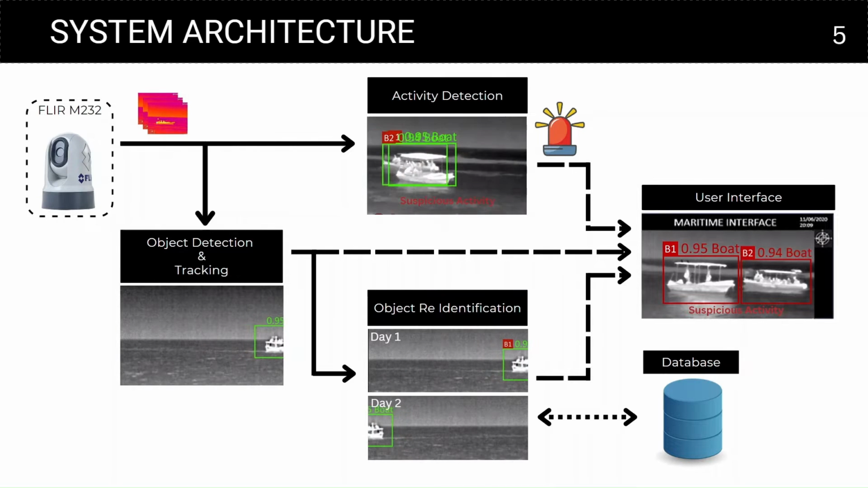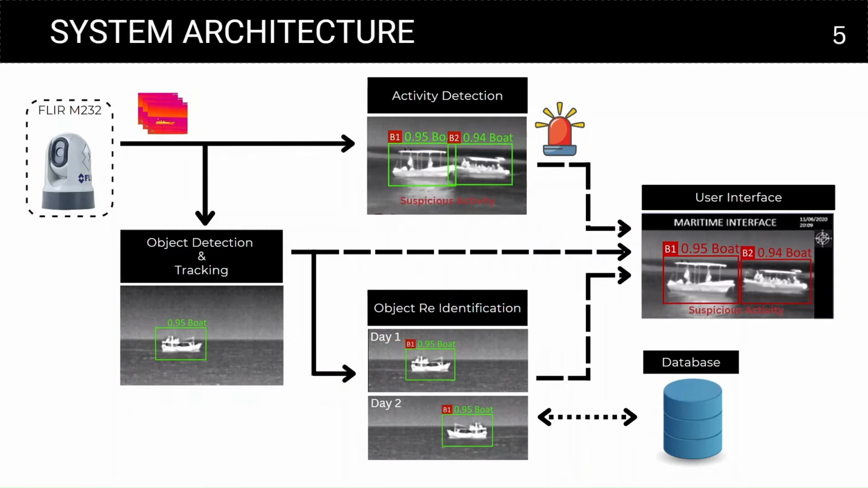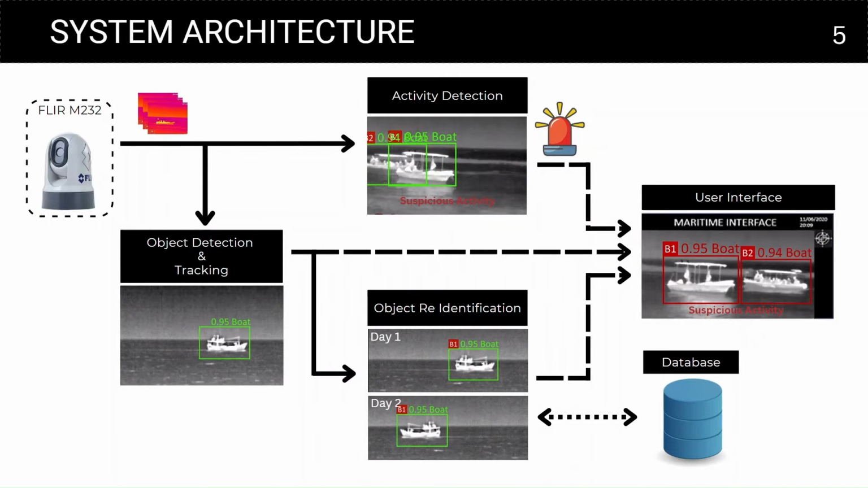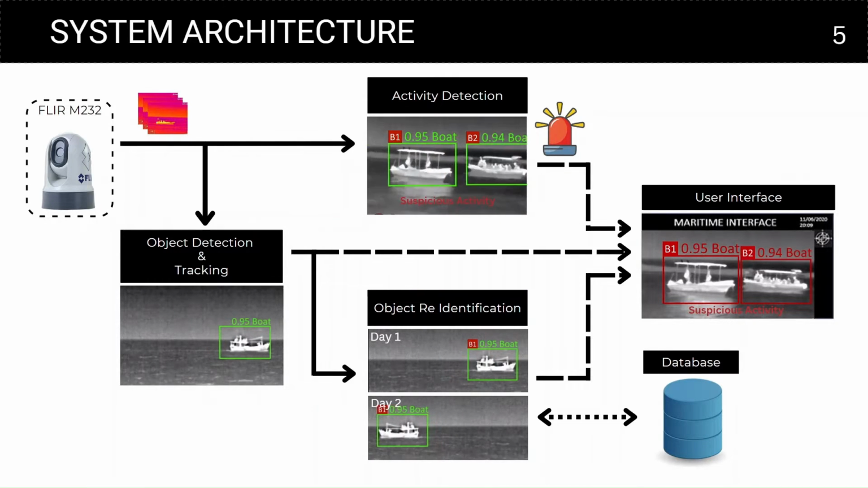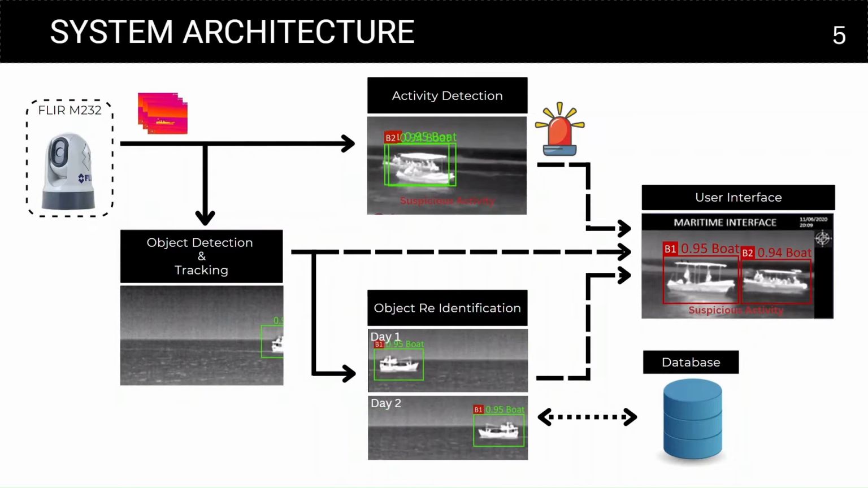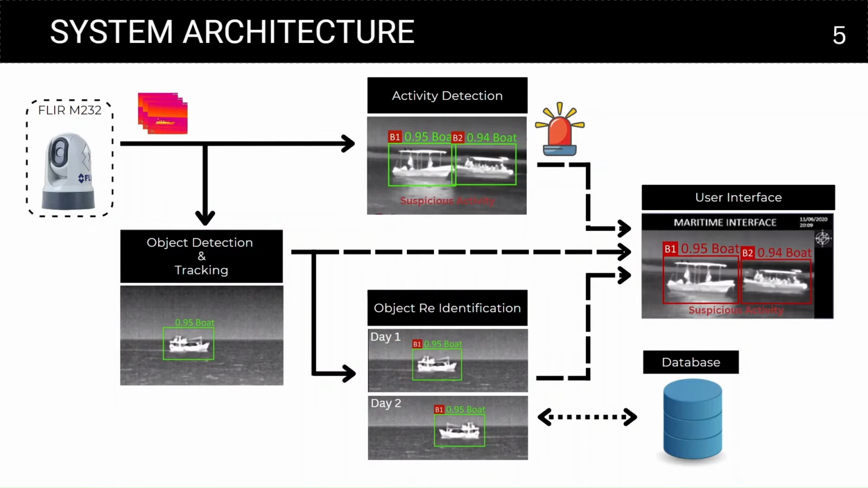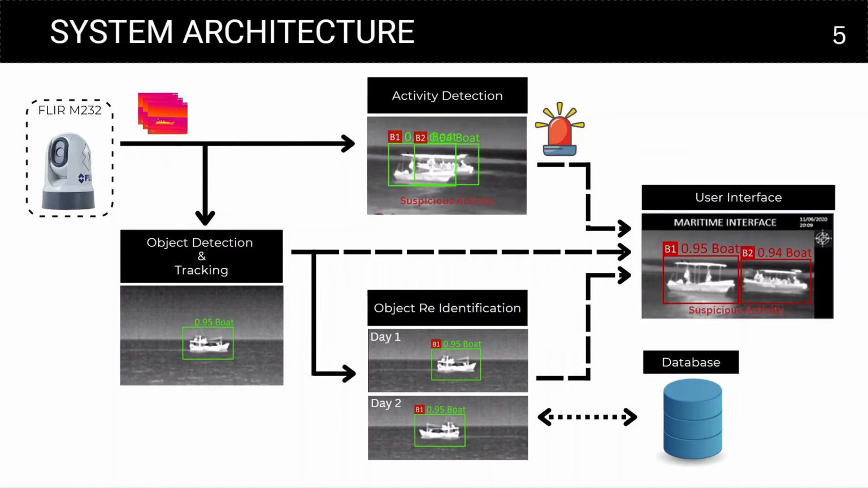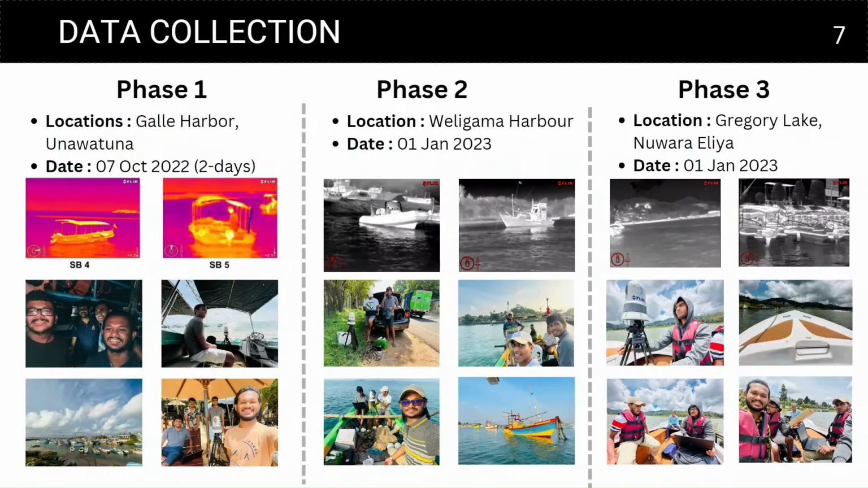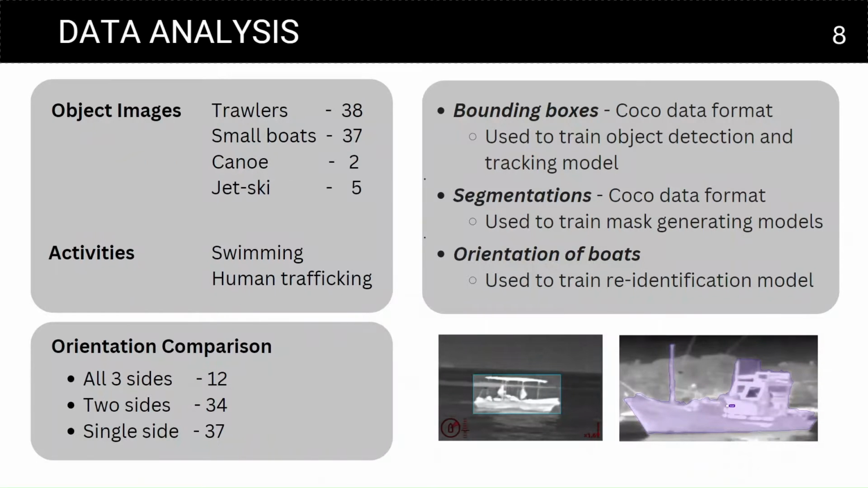We extract features using a vision transformer and check whether there is a match in our database. In the activity detection algorithm, we continuously process the video feed to find suspicious activities. If we find any, we will trigger an alarm notifying the authorities. All the resulting video feeds are presented in the user interface for a better user experience. Since there isn't any publicly available dataset for these specific tasks, we had to develop our own dataset from scratch.